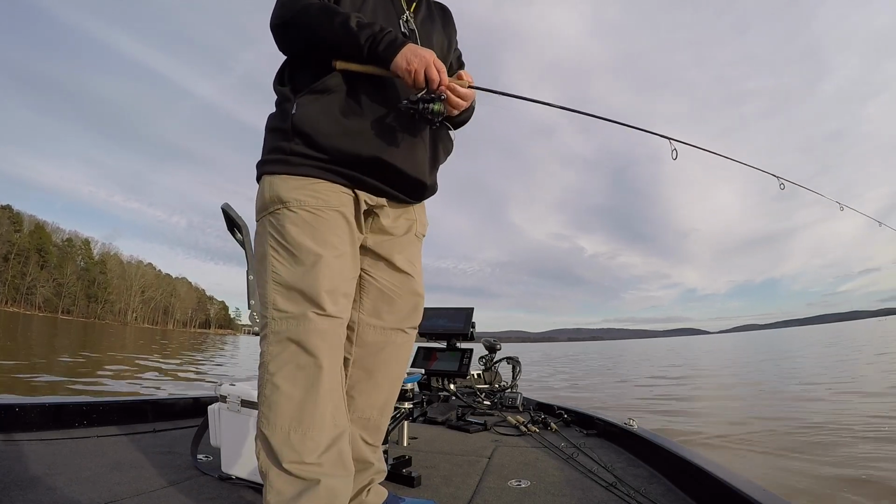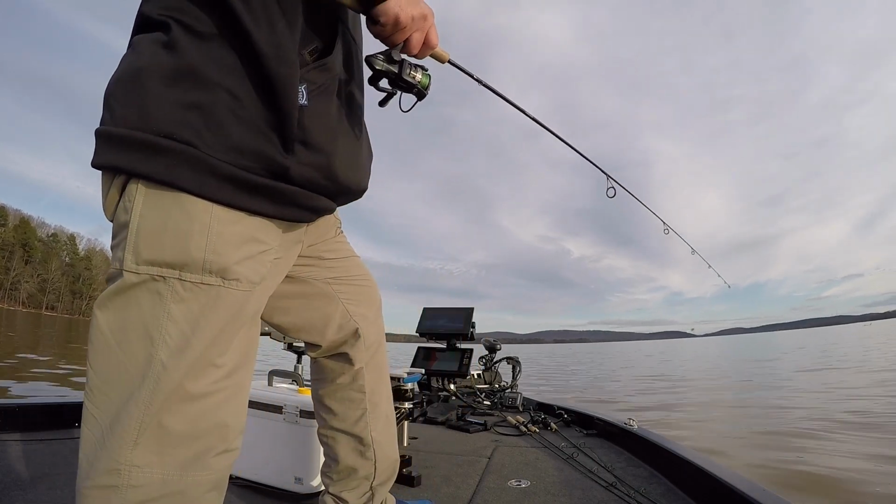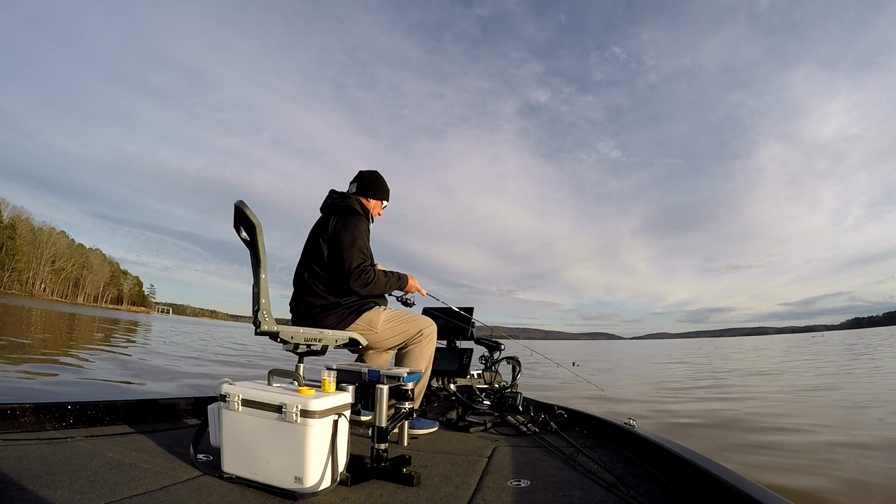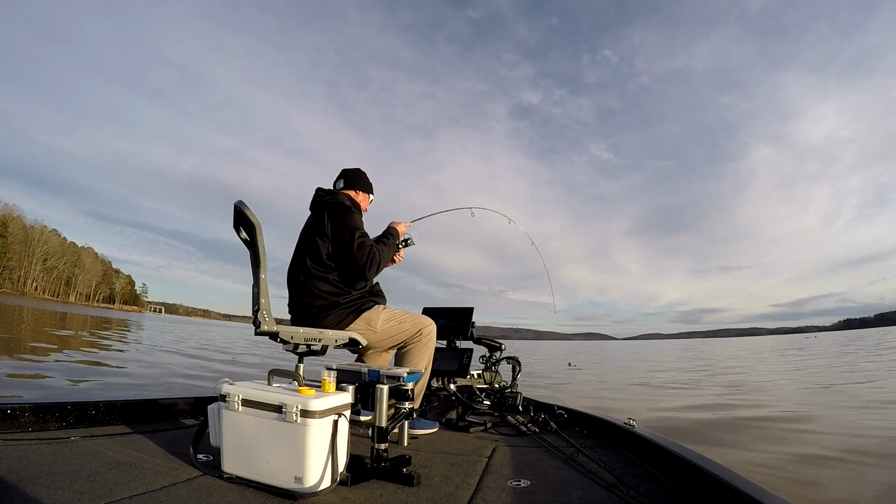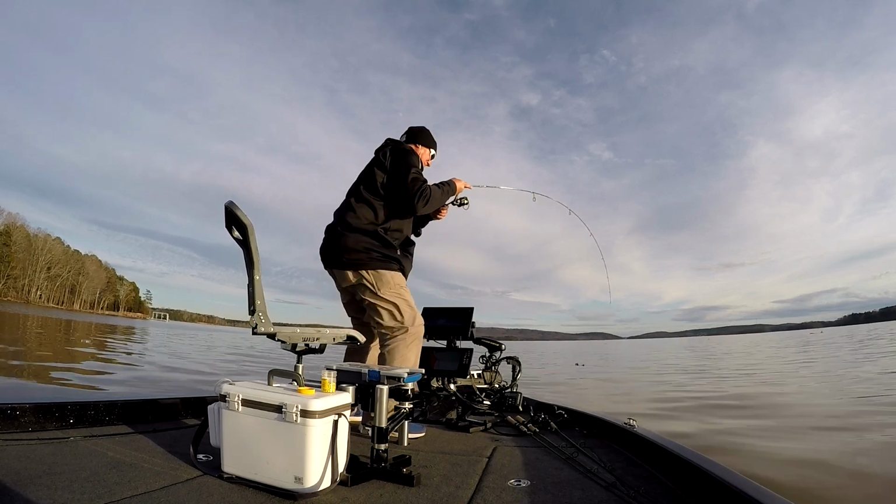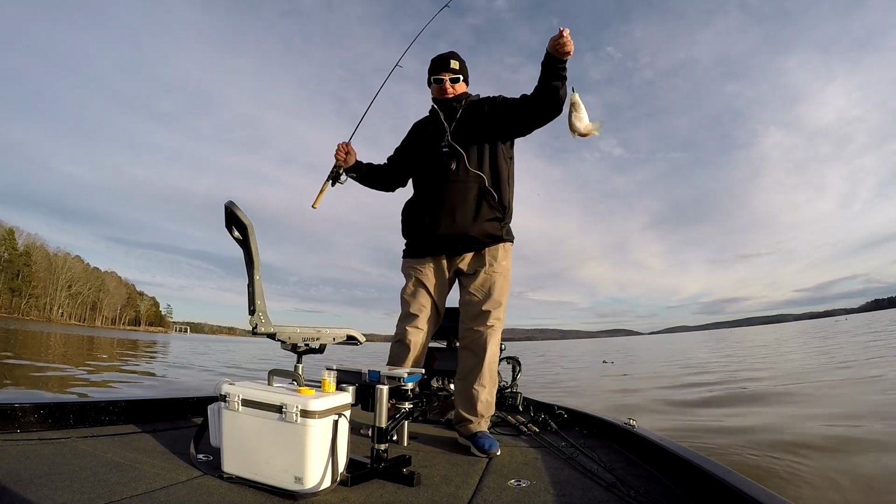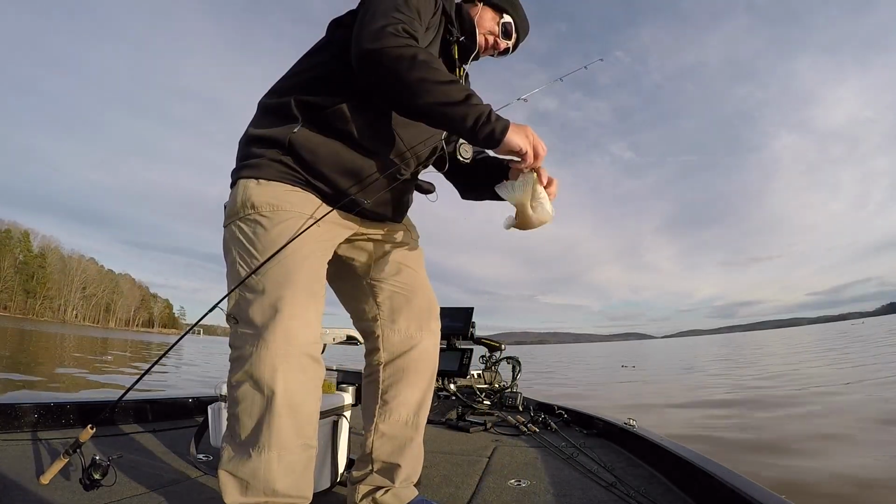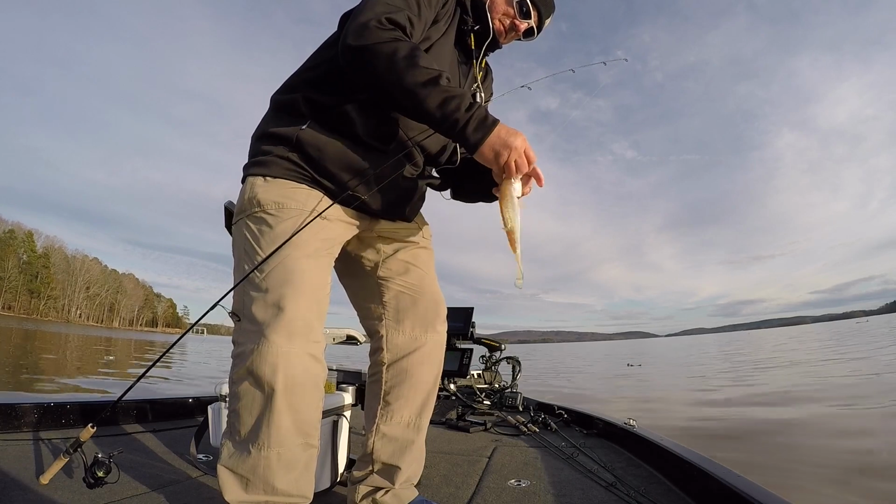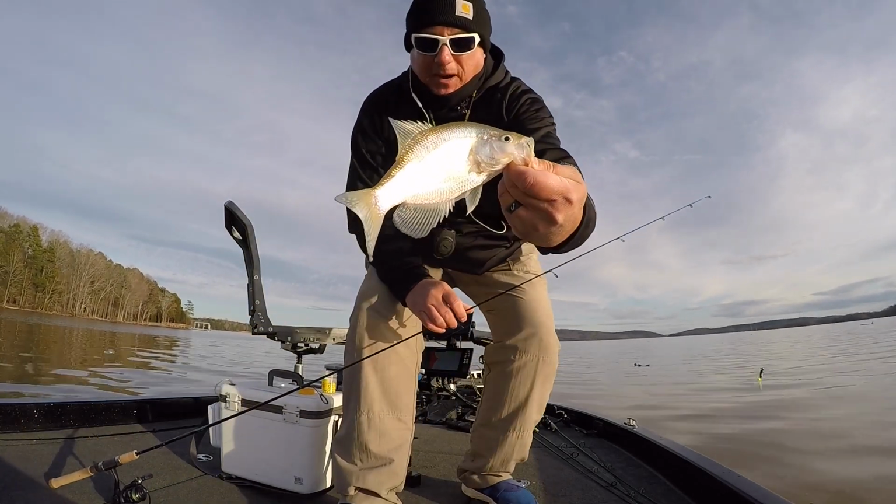You can point the transducer anywhere you want to point it at. Works well. But at least the Livescanner's keeping my Livescope on the brush pile where I can see.